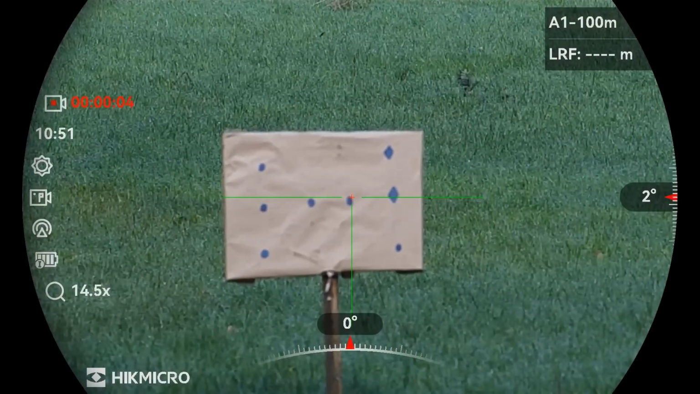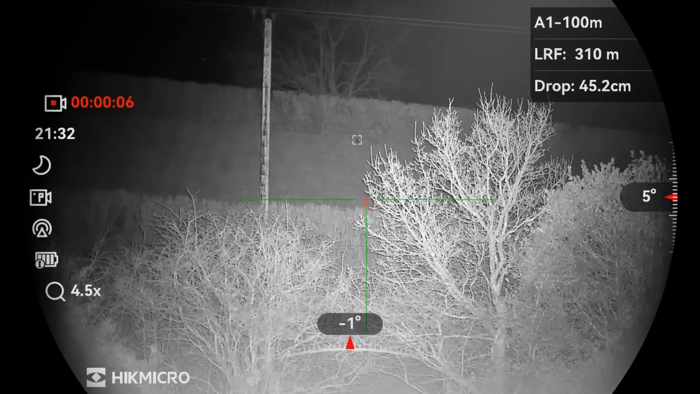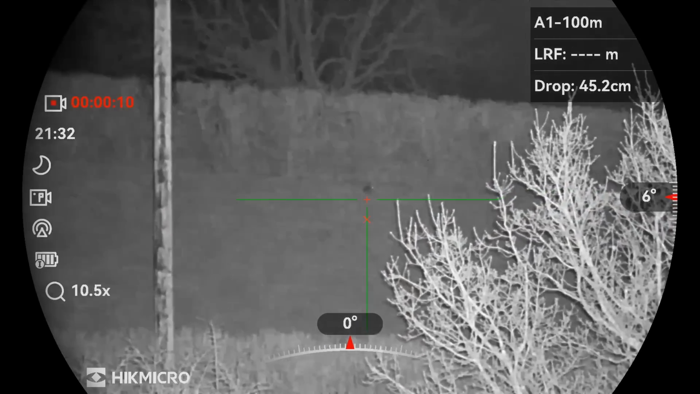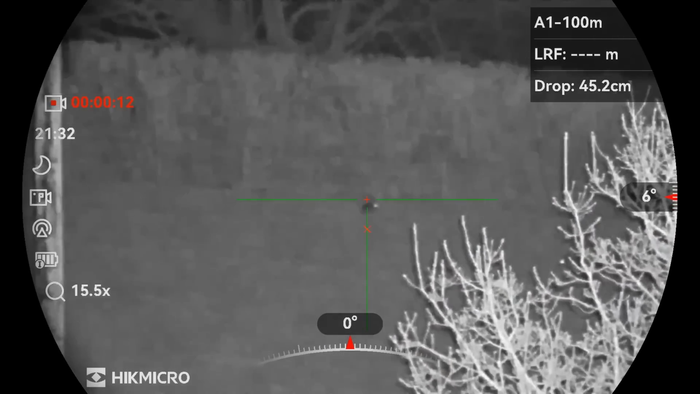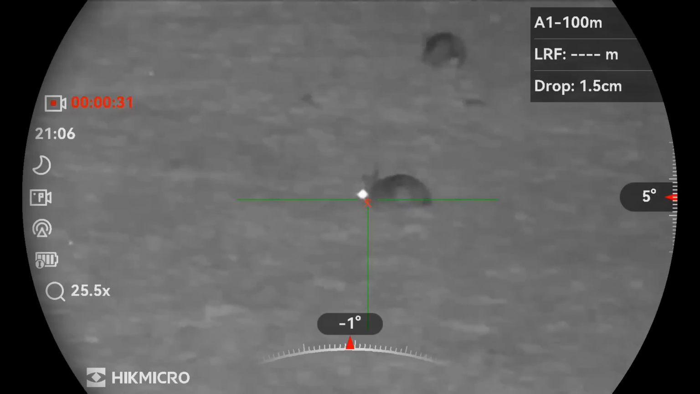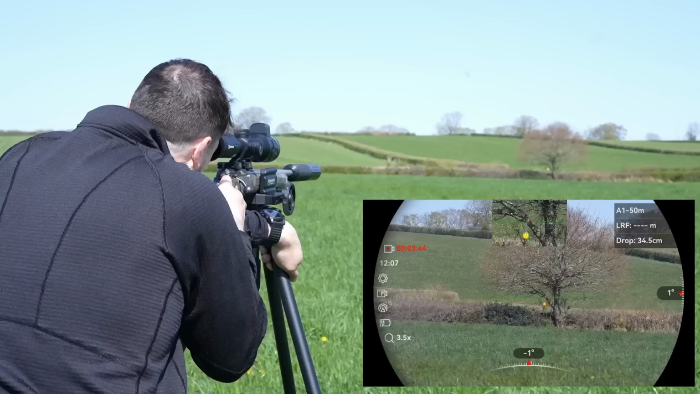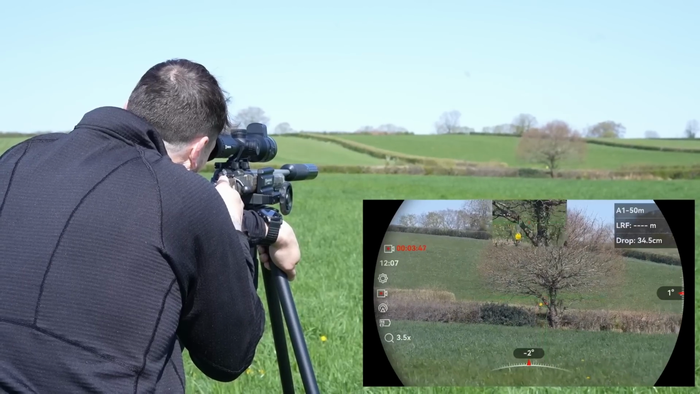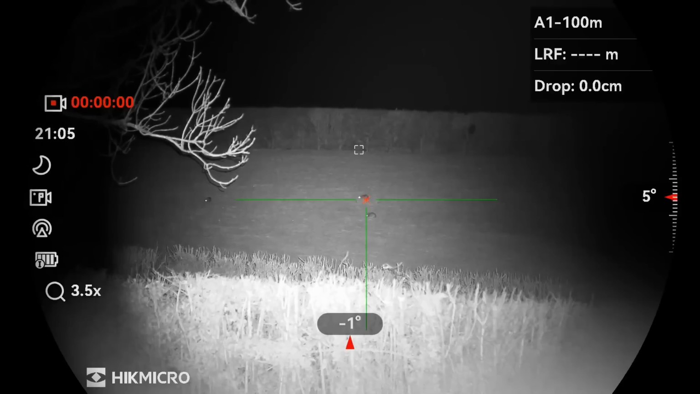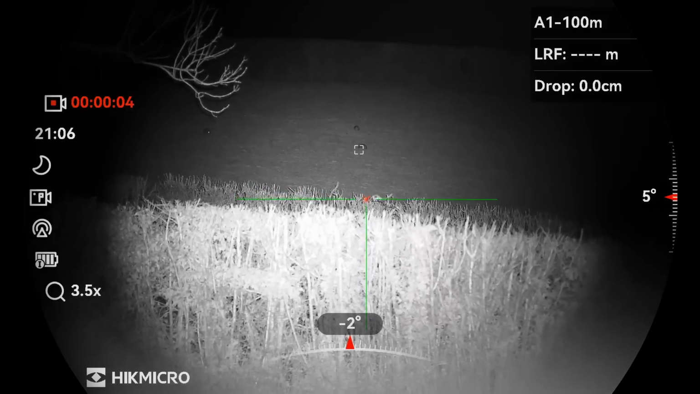Even though you talk about the pixels, it doesn't really become apparent until you zoom in, because it can zoom up to 28 times, which is obviously a digital zoom, not an ocular zoom. So like you said, you are enlarging pixels, you're not necessarily making the image bigger, and it's on that big magnification that you see those pixels. But we were shooting the other day anywhere from 5 to say 12 times, and it was brilliant. It was pretty good. I have really enjoyed using it.